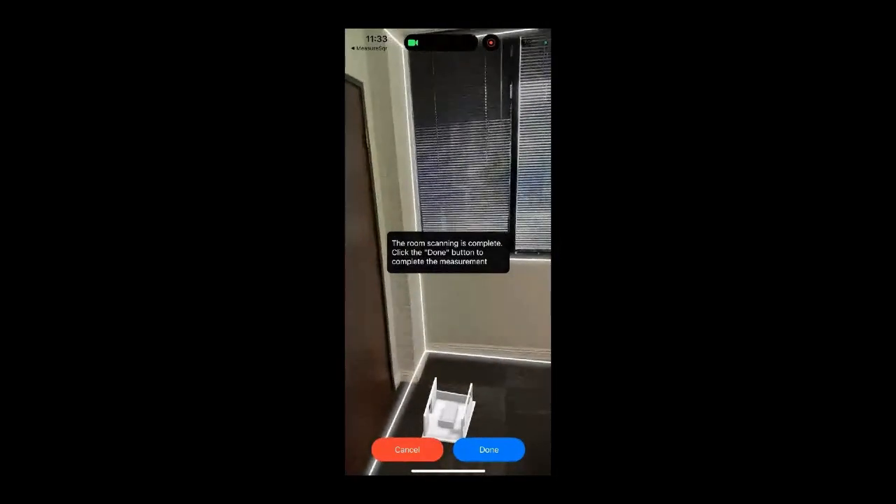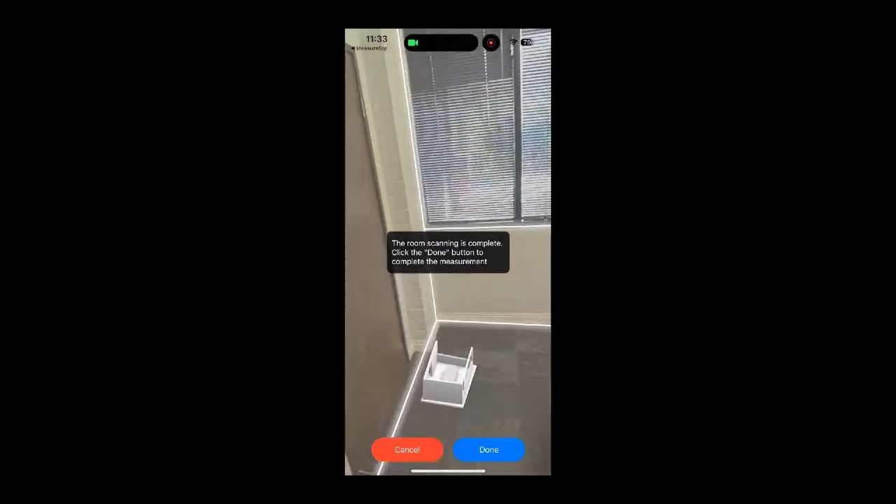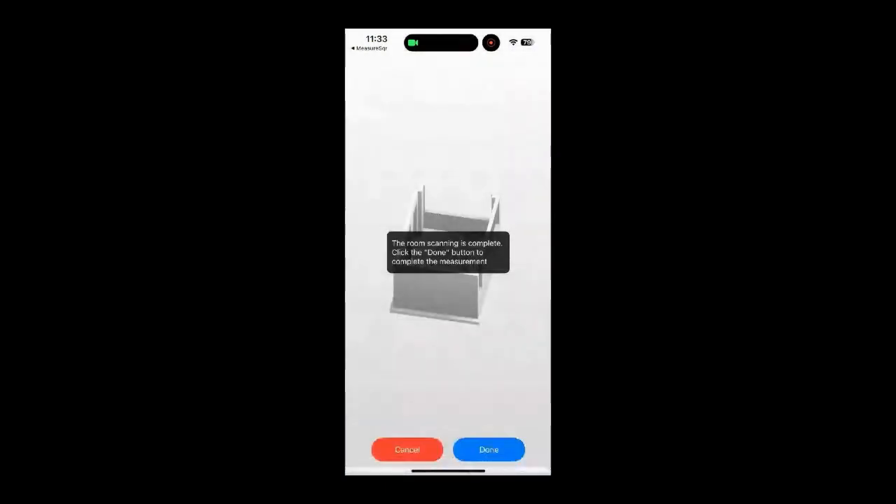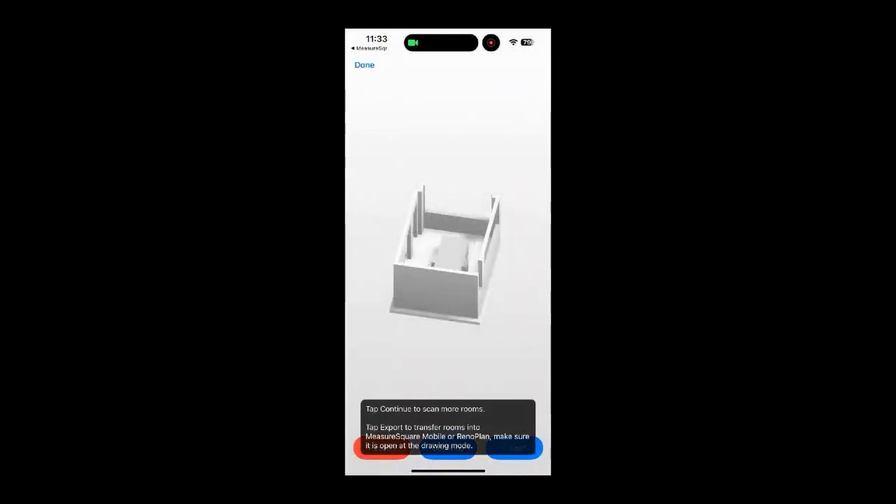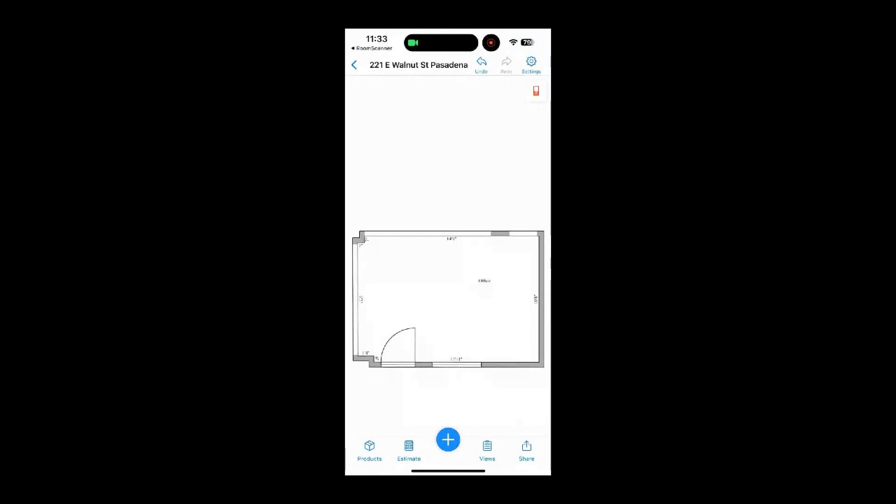So from here, I'm going to say, I think this looks pretty good. Hit done. And then I'll say this is office. And then I'm going to tap on here and then hit export. Now it will jump me back into MeasureSquare. You can see it did a very good job for this space.